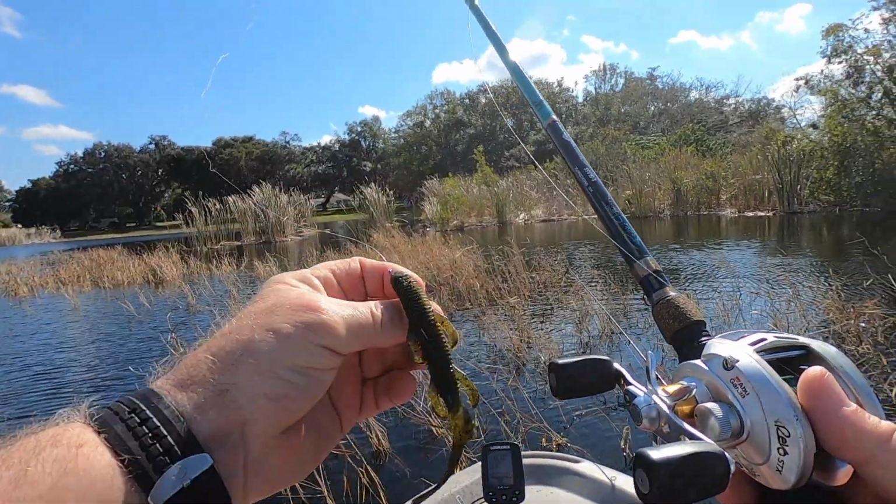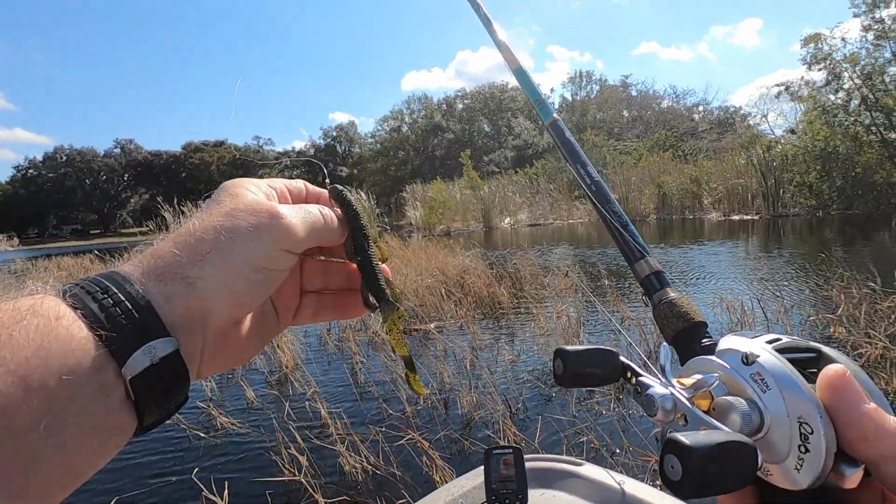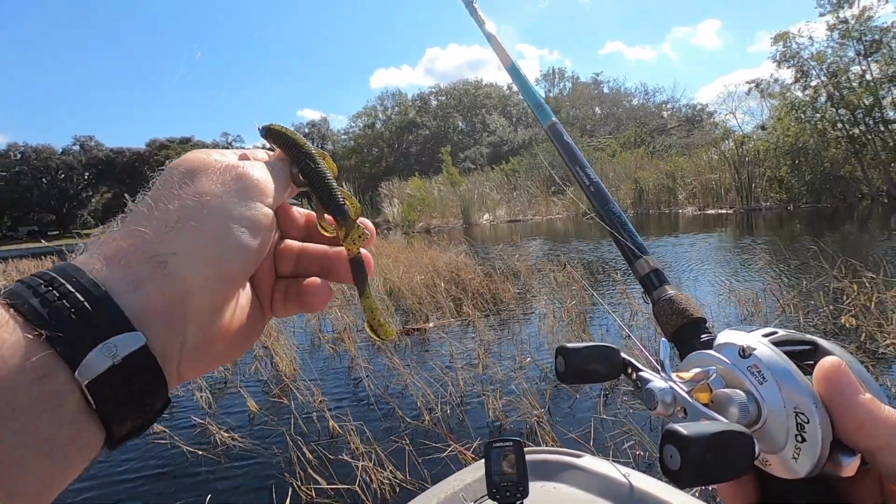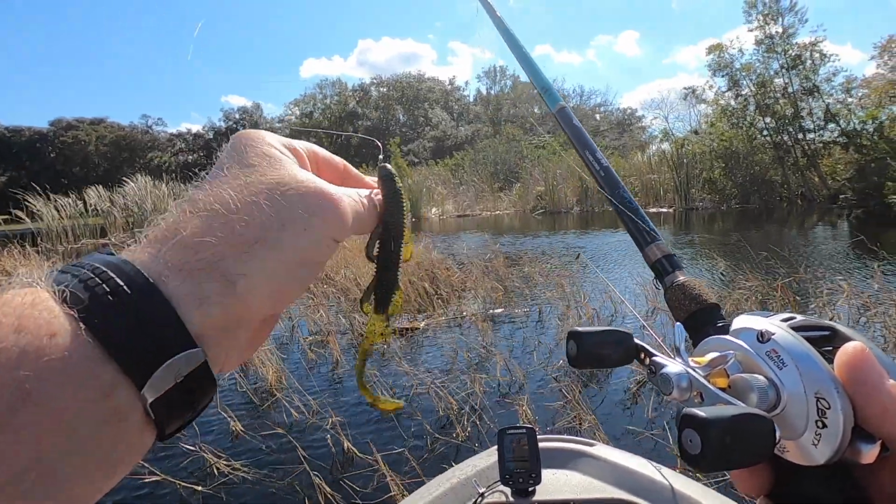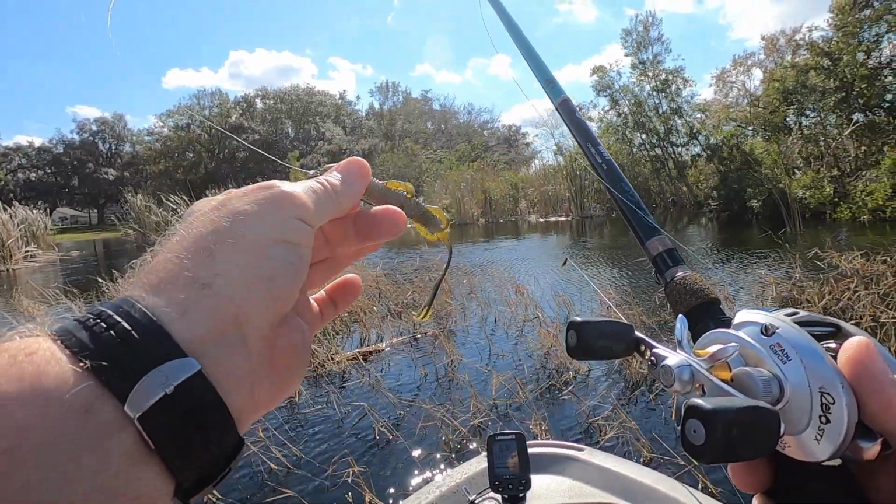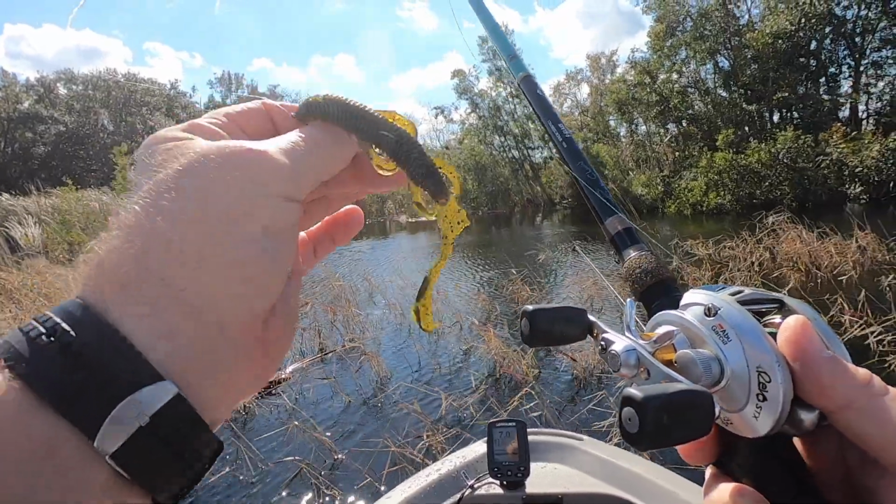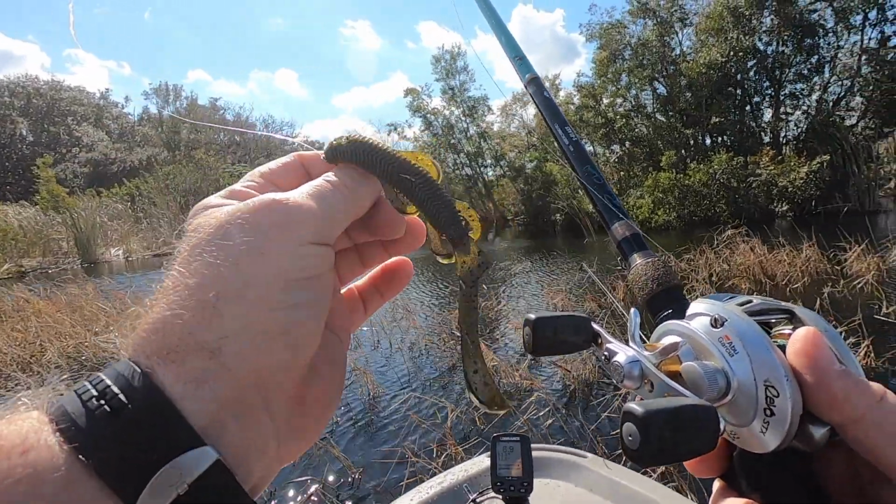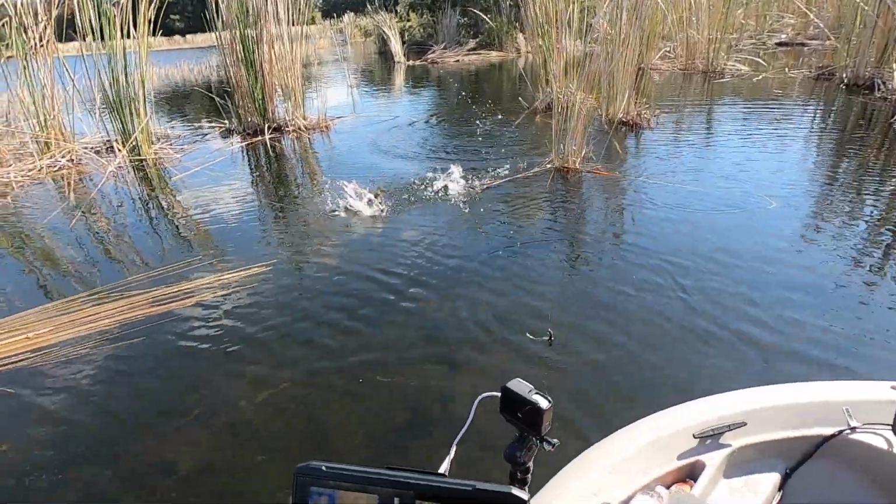Well, that fish kind of rudely chomped off half of the arm, one of the appendages on the tail, which is what does all the motion. So it looks like I got to tie on something else, and I don't have those Guggen baits in the boat with me. Oh well, try something else. I'm busy. Oh, there he goes.